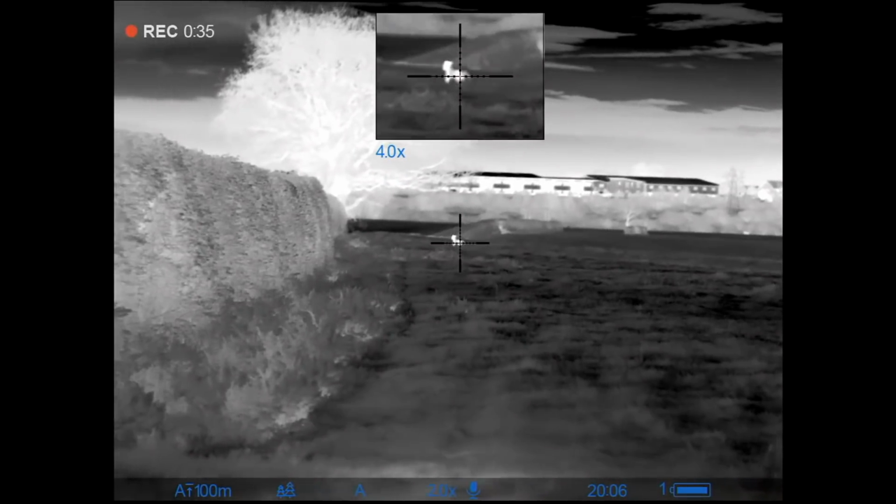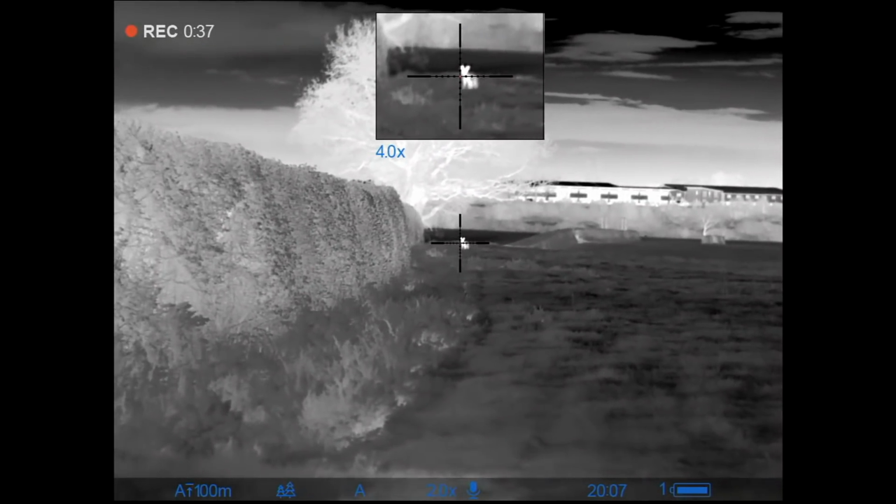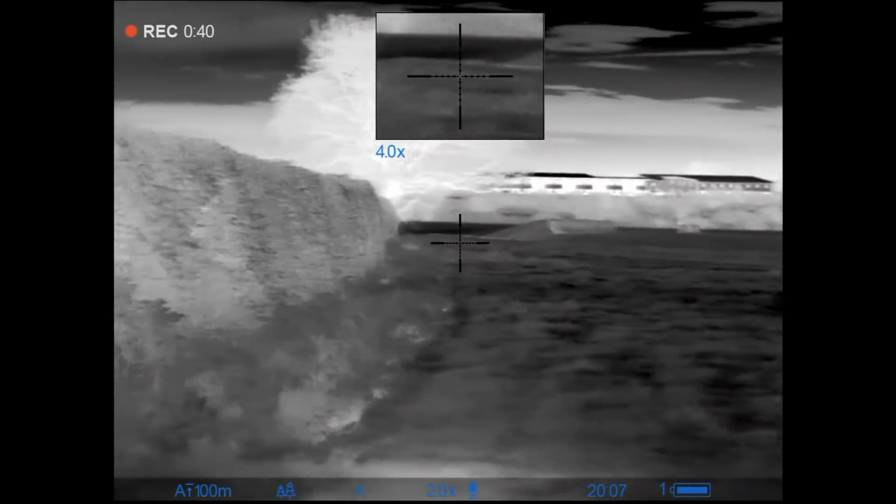Just running again. Under the trees. That got him.